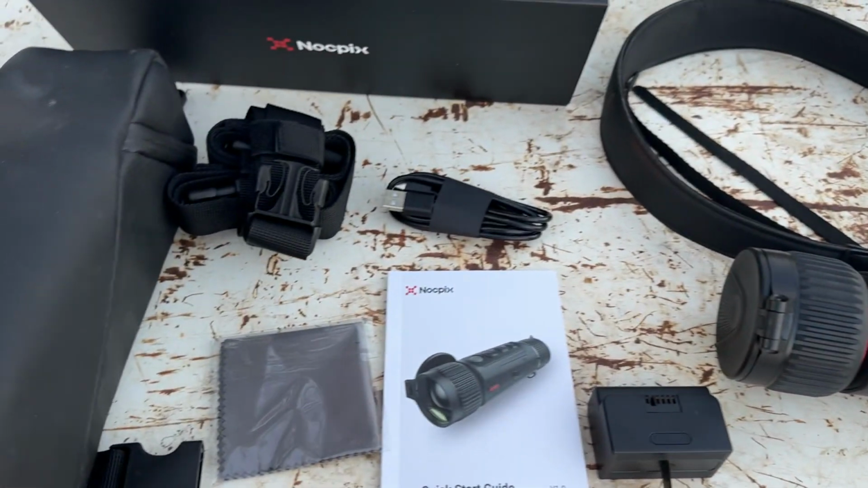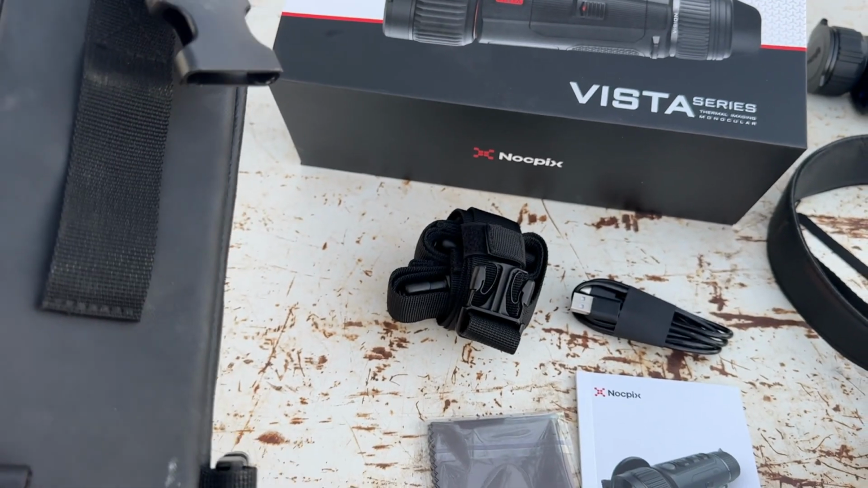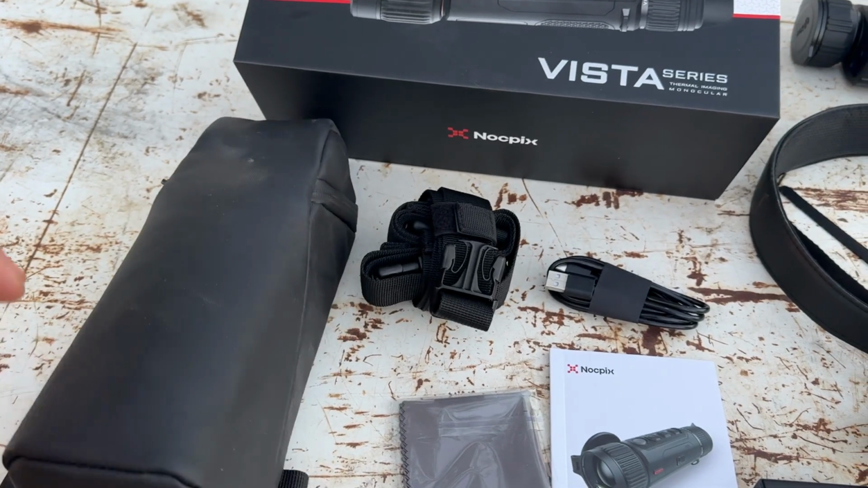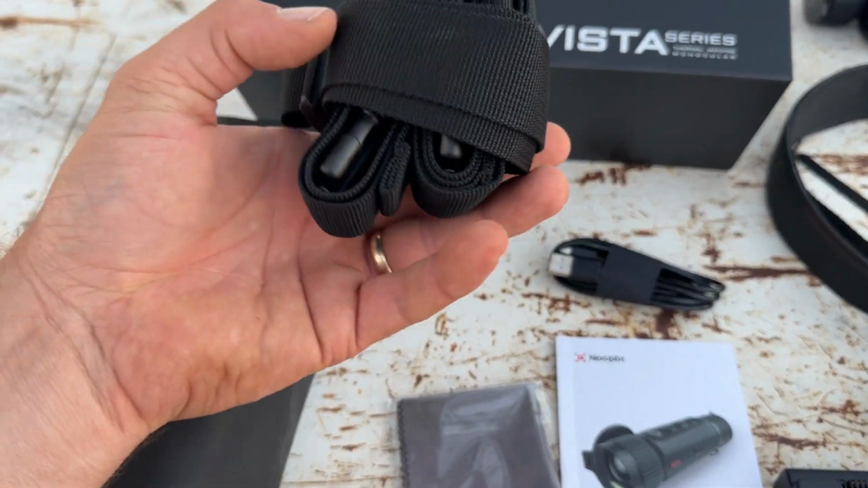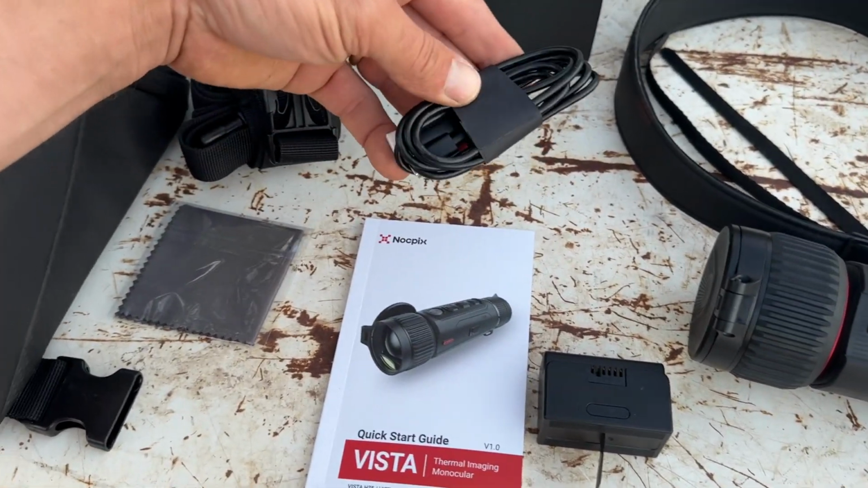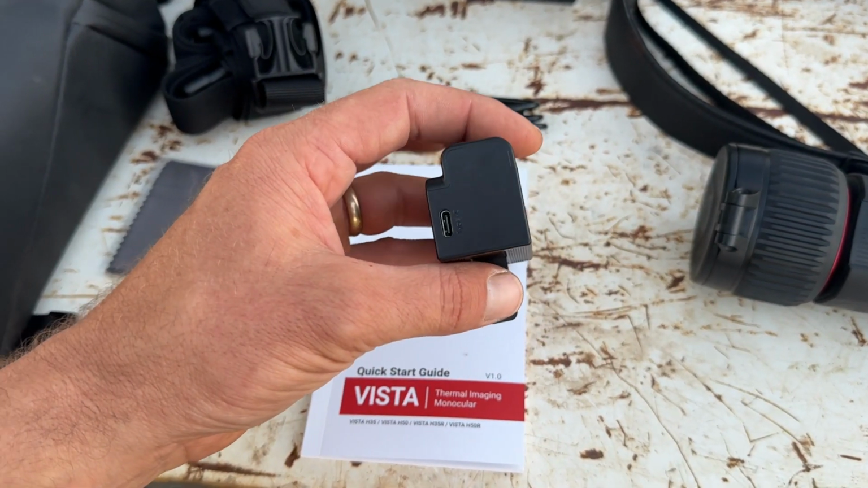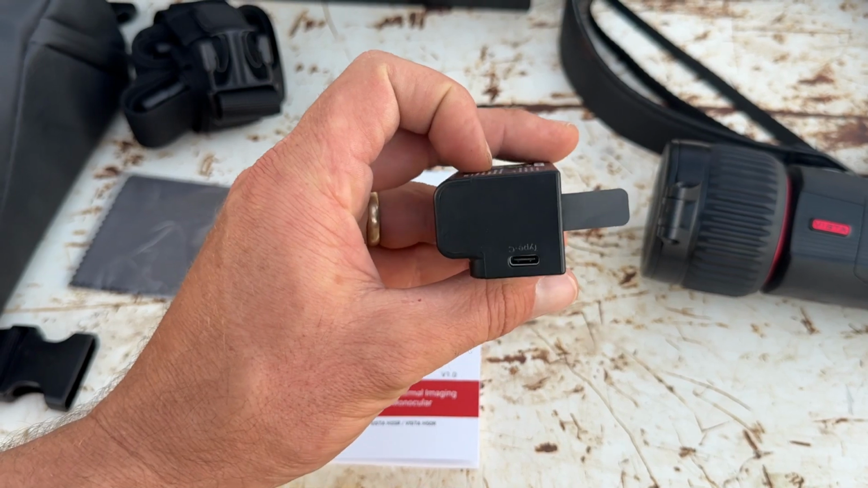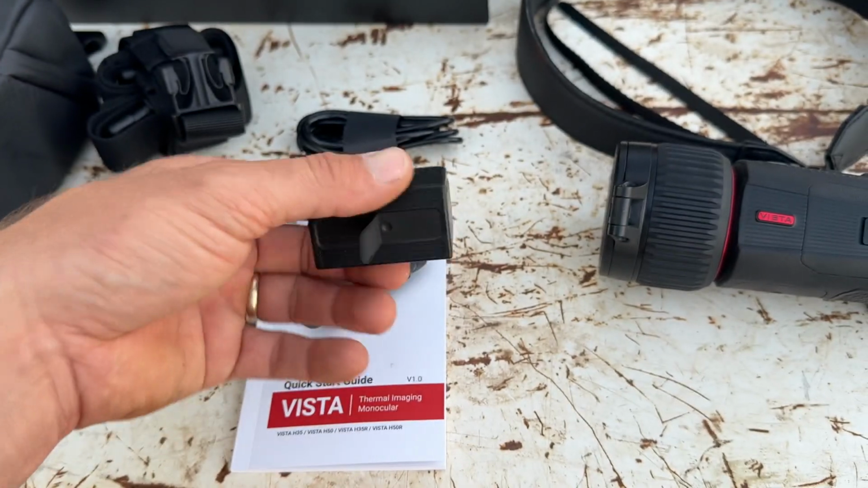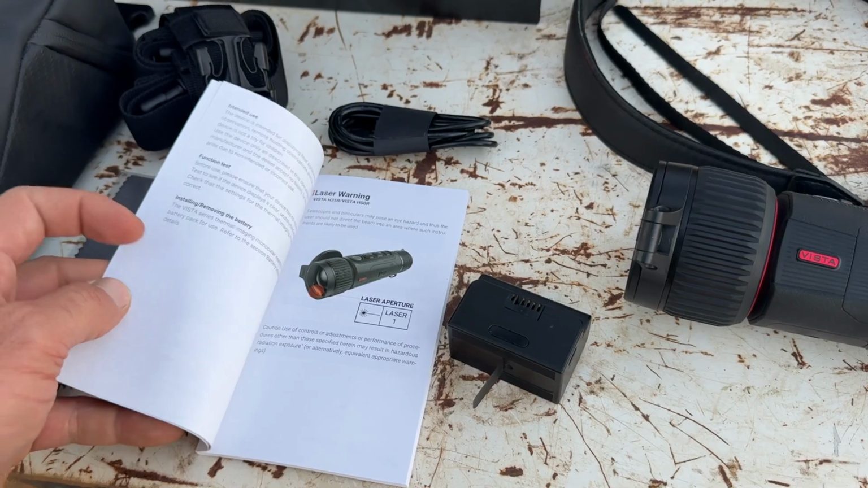Now over here we've got the Vista. In the box you get quite a nice case, and you can attach it via a 3-point harness, so it stops it flapping around on your body while you're walking. And there's the strap for that. We've got a microfiber cloth for lens cleaning. There's your USB cable for charging your batteries. It does come with two batteries. This one here is a spare battery, and you can recharge it via the USB-C port. These are actually very good batteries.